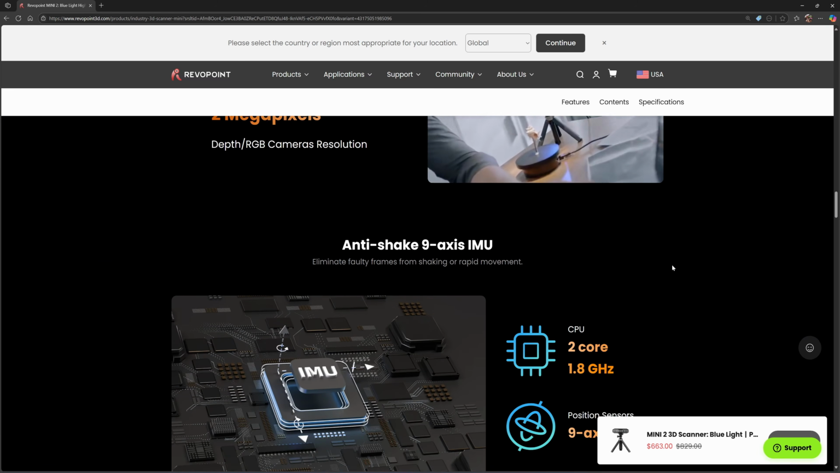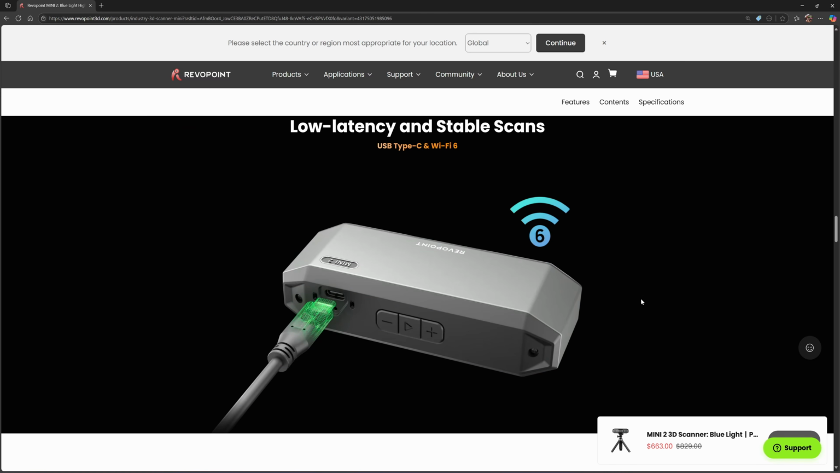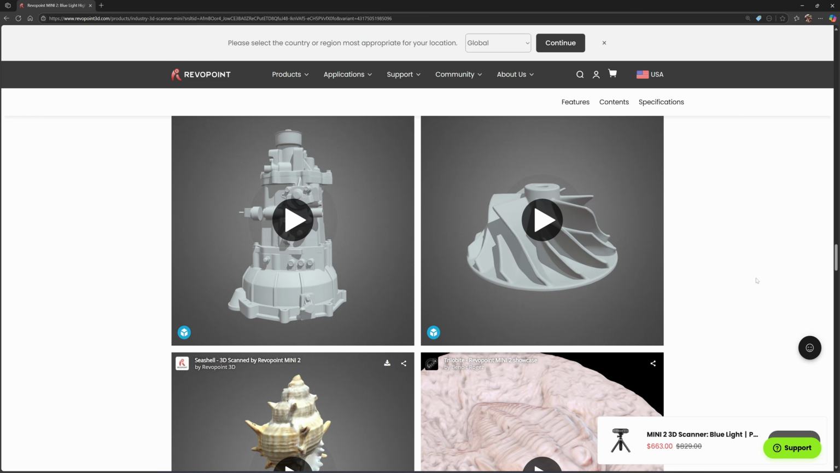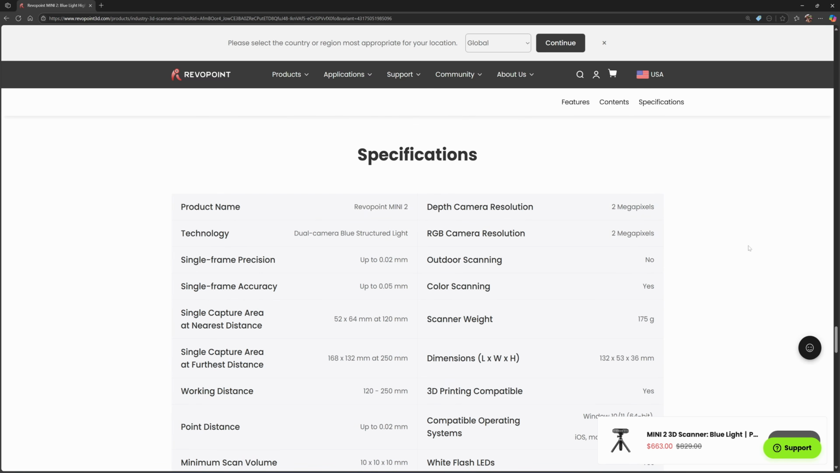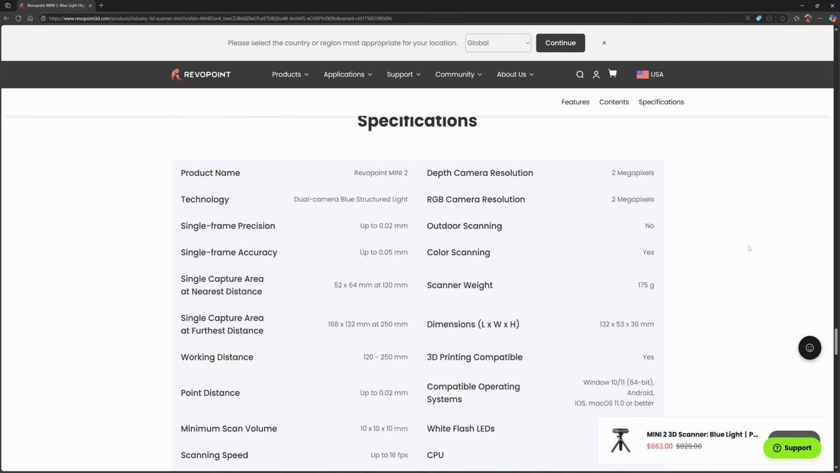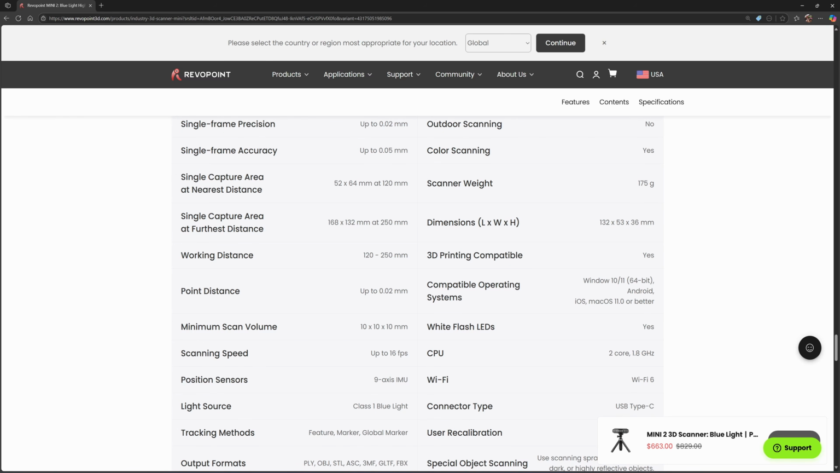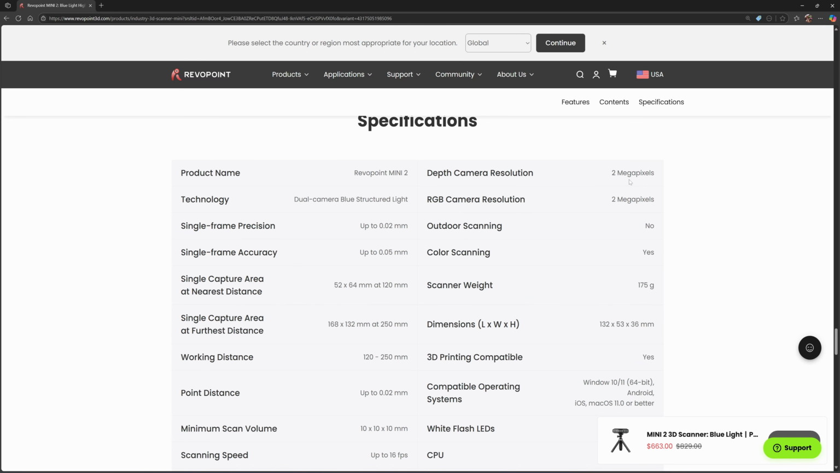So it has an RGB camera, a 9-axis IMU, low latency, Wi-Fi 6. They have a lot of model scans, which just look very promising. Turbine, gearbox, okay. Let's take a look at the specification. Single frame is 20 microns. That's the precision, right? Accuracy is 50 microns, and point distance is also 20 microns. That's a very dense point distance. The depth camera is only 2 megapixels.